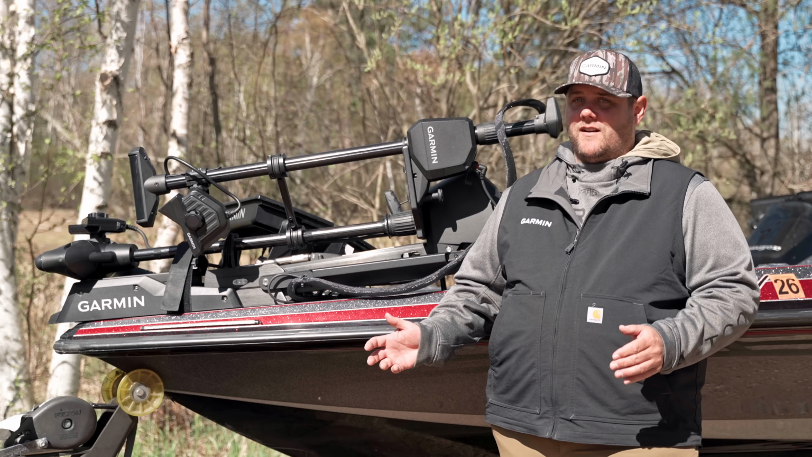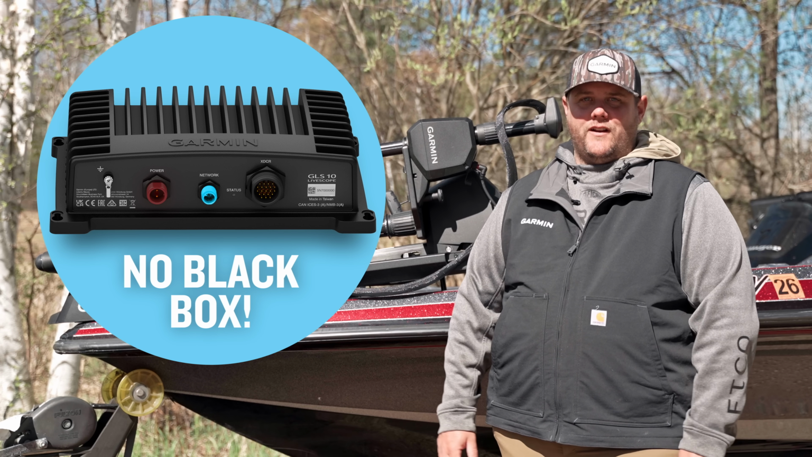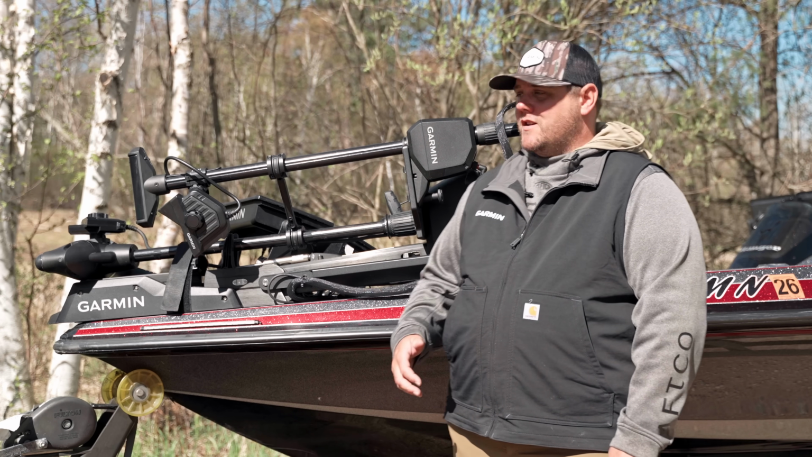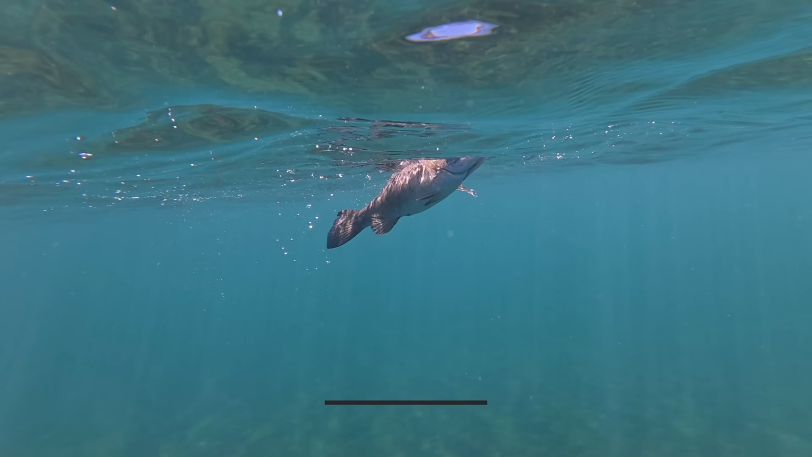And one of the great benefits on this Livescope 2 family of transducers: no more black box. We have completely eliminated that black box. Everything is being done right in the transducers. So basically you're gonna have your Livescope transducer, depending on which one you choose, and you're gonna have a cable that comes out of that transducer, and that will split into two. So that's gonna go into power, and then of course that other end is gonna go into the back of your graph, eliminating the need for all of that extra rigging that we had with the original Livescope system. So that is one of the really cool benefits on the new setup of the Livescope 2. Obviously, no black box, that's gonna be incredible.